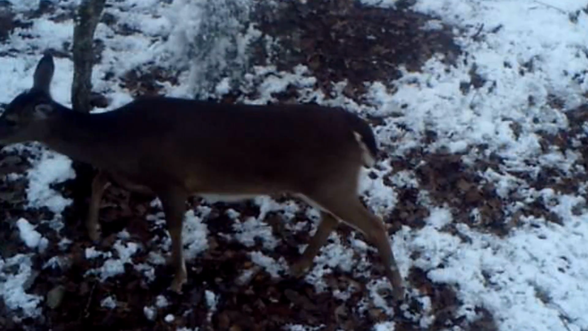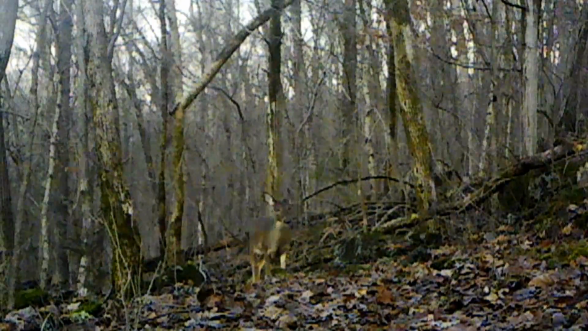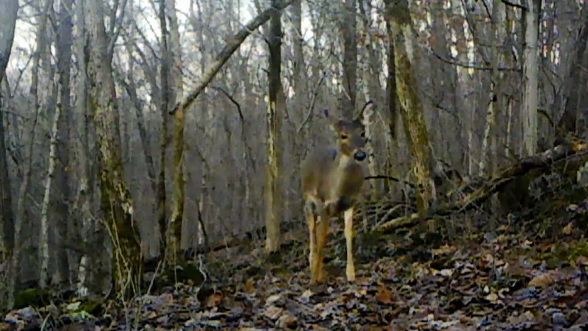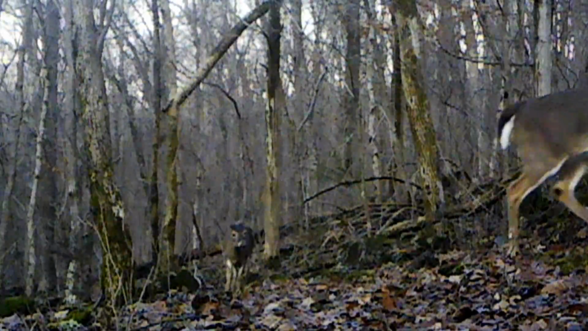Rut's long gone. And these little ponds have grown up. But this is their first taste of winter, and I'd say they don't like it.